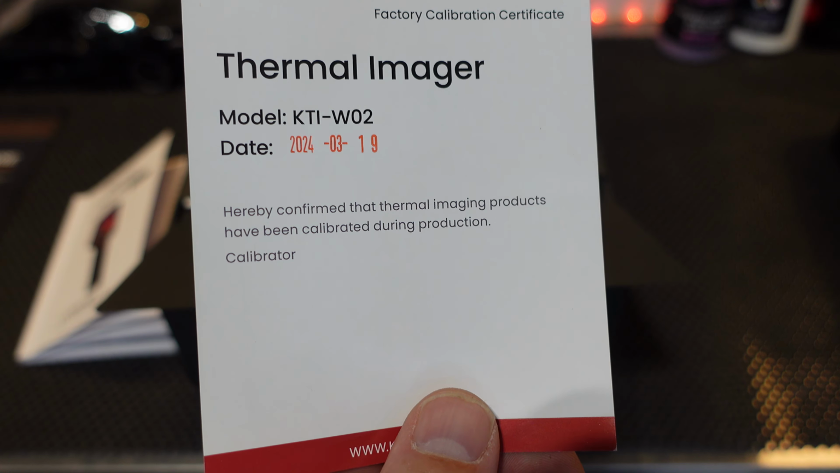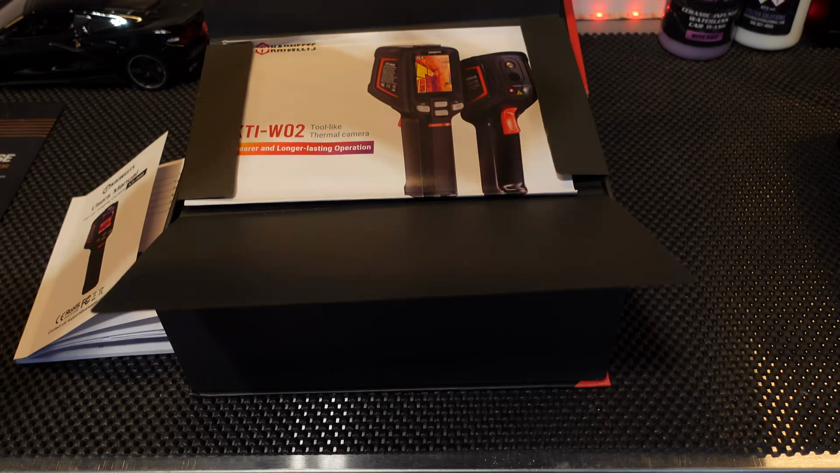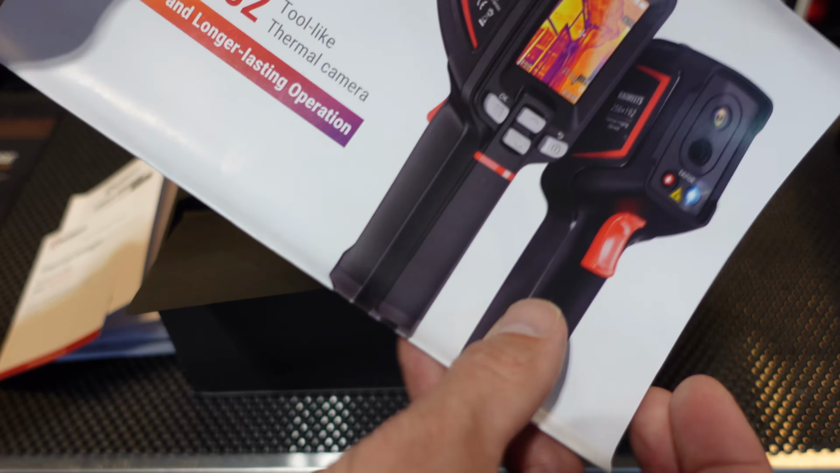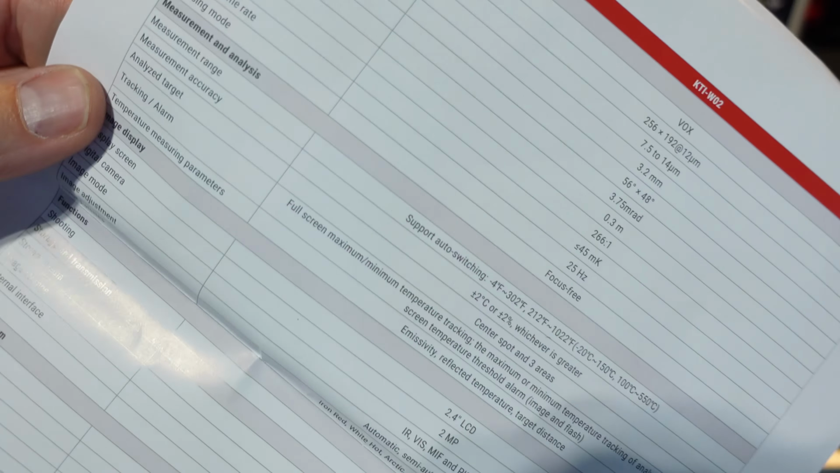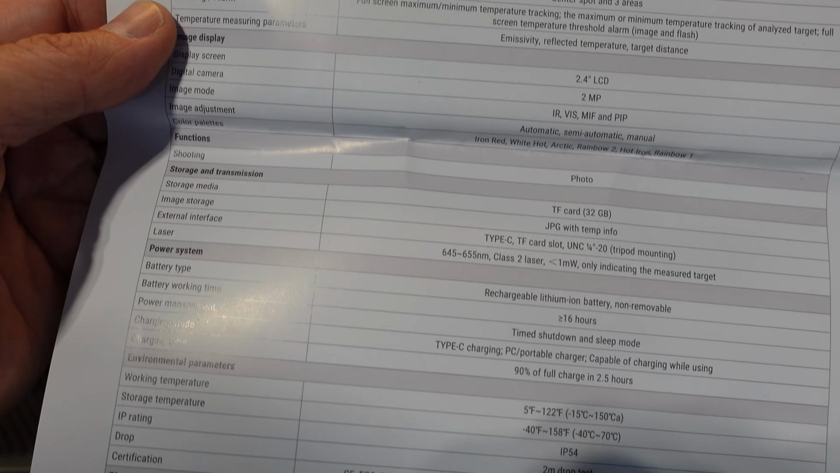Here we have our calibration certificate indicating that this has been calibrated before it left the factory. And then this document here is all your detailed specs. These are all going to be available on the website. I'll leave a link in the video description below.